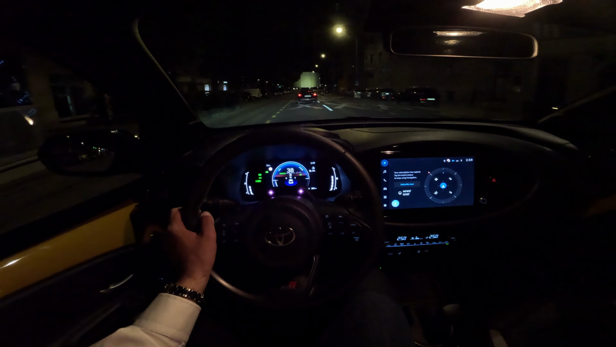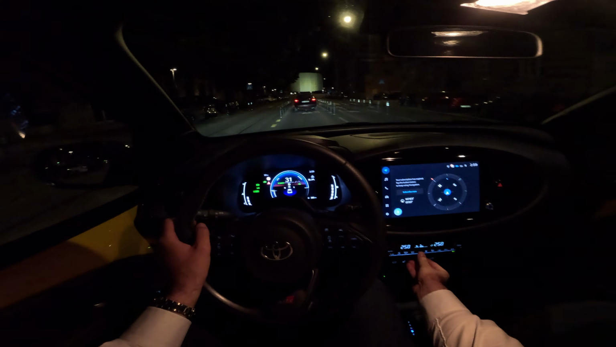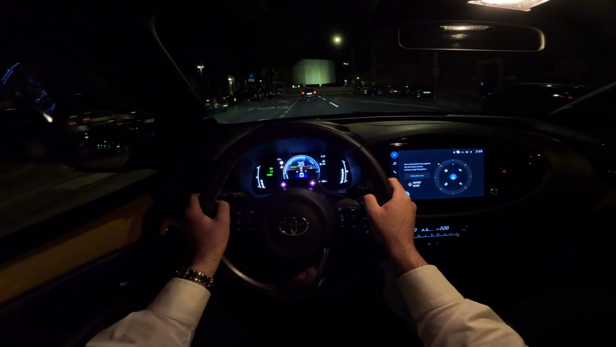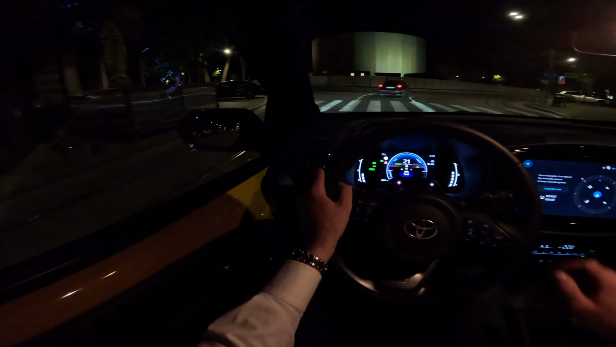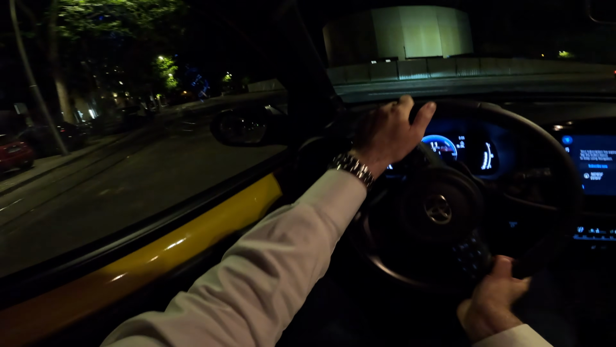To power mode now. And yeah, there is also the EV mode. There's a separate button for that one.